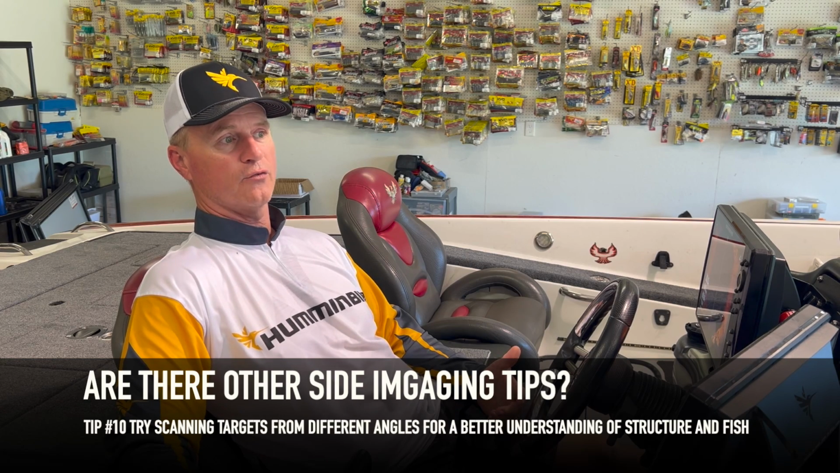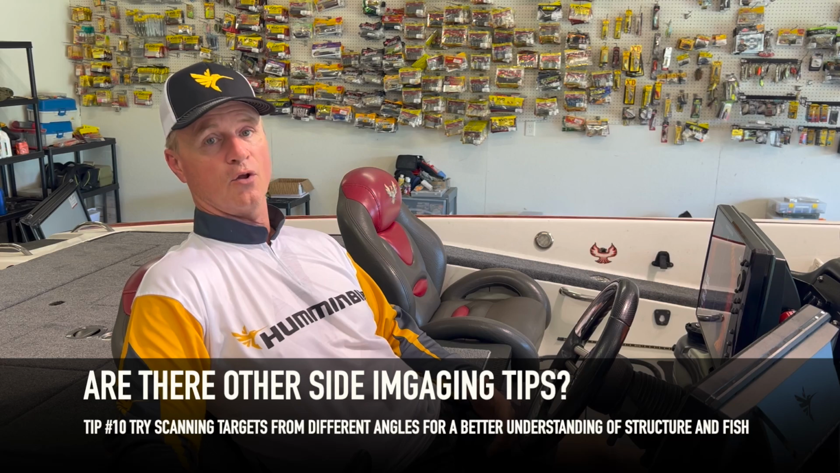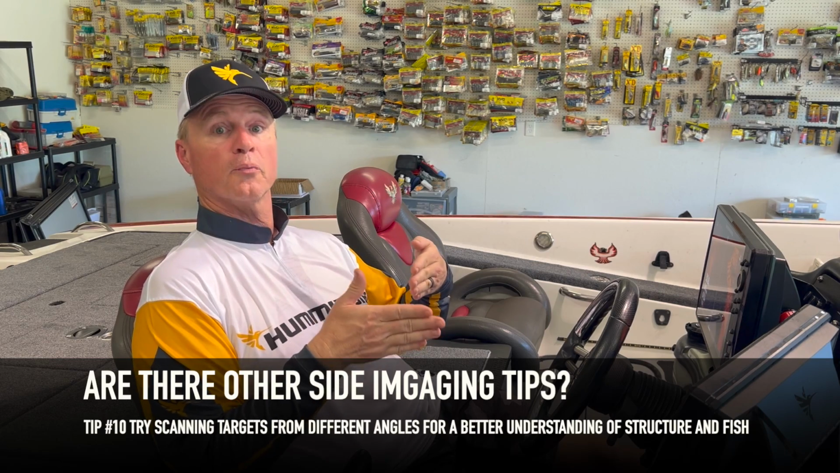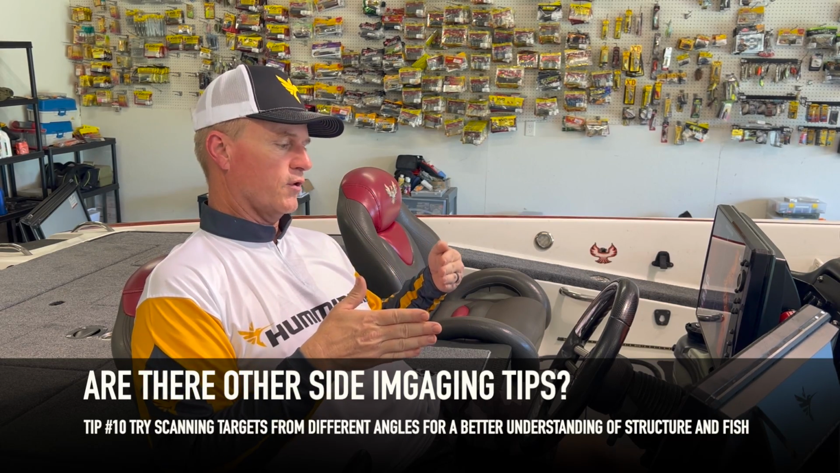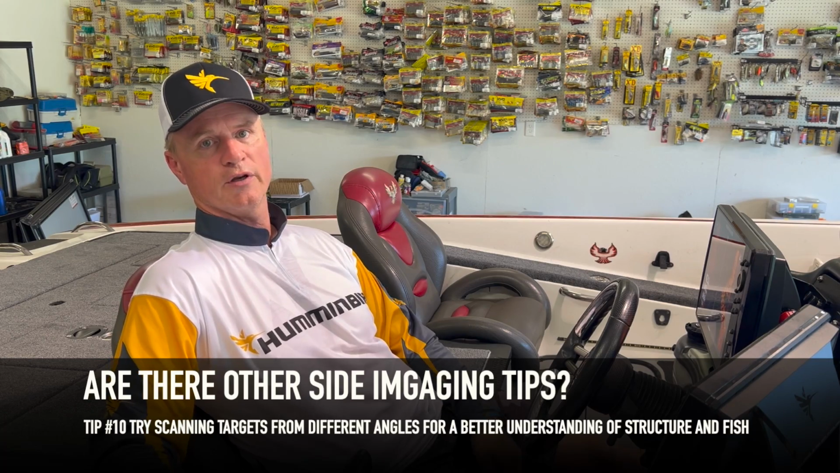You'll be surprised what you're missing if you just change the angle in which you scan. A brush pile will look much, much larger and different when the beam hits it parallel versus perpendicular. So next time you're out scanning a point, go across the middle of it and then run from the deep up to the shallow on the outside edge of it. You'll be surprised what a difference that'll make.